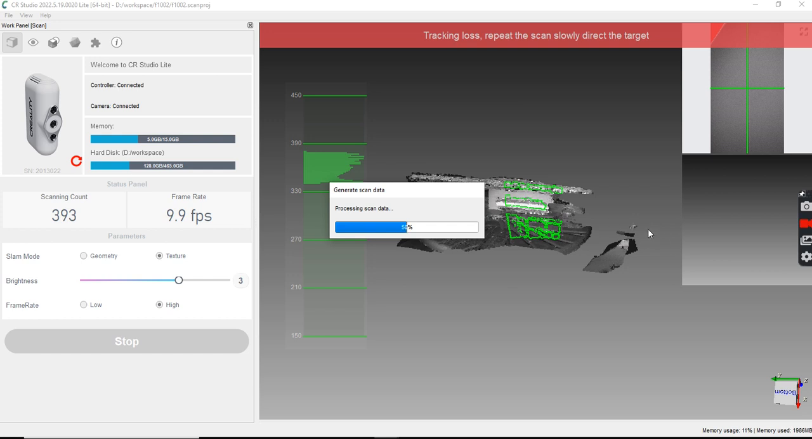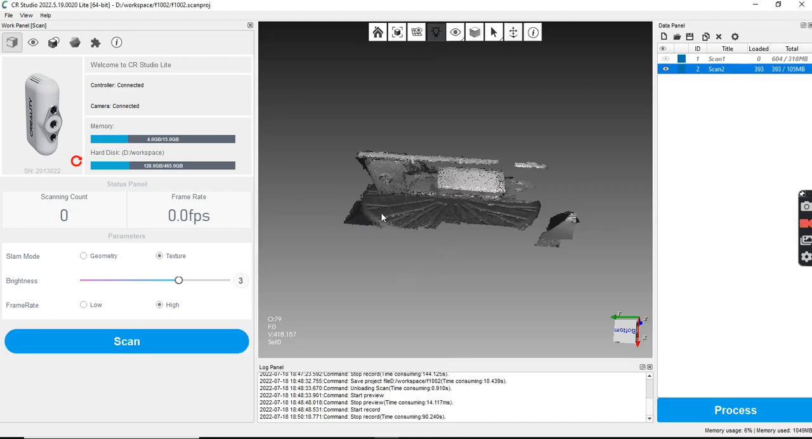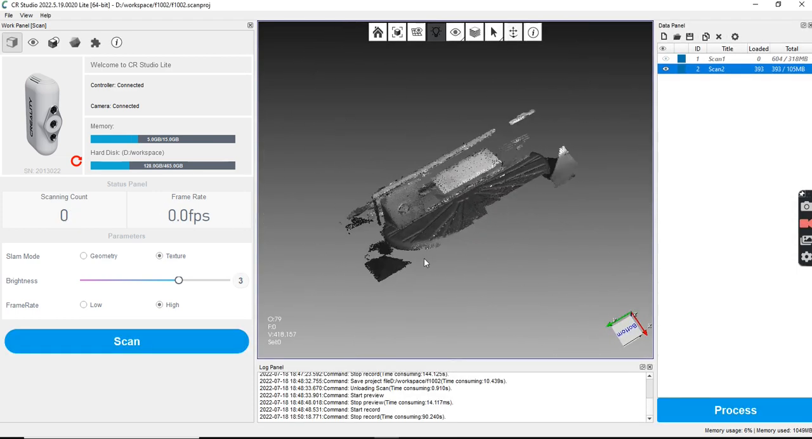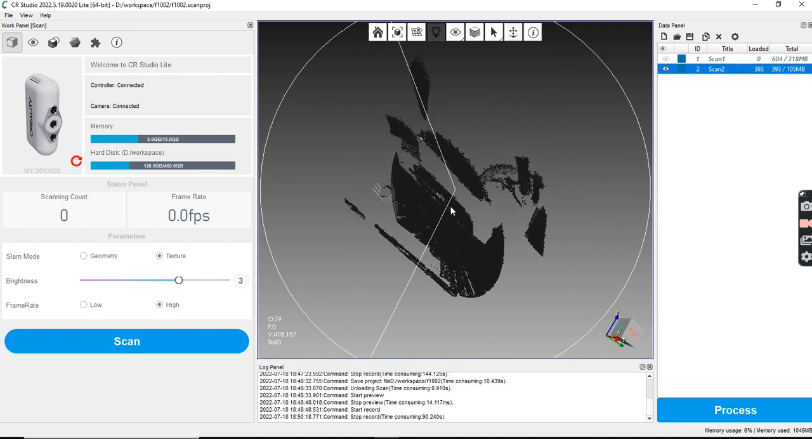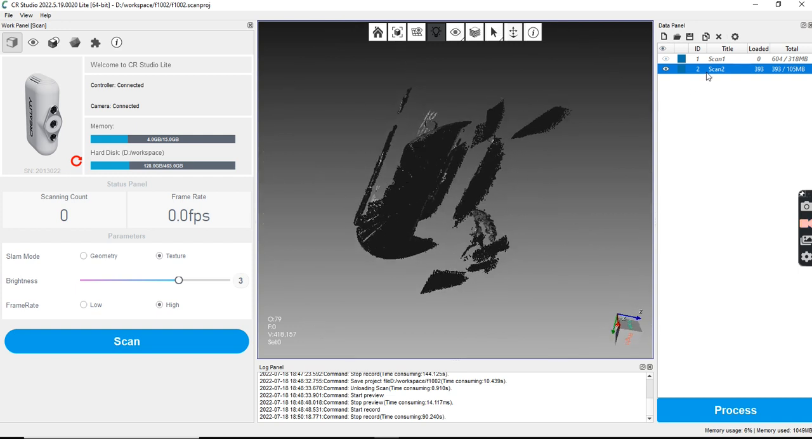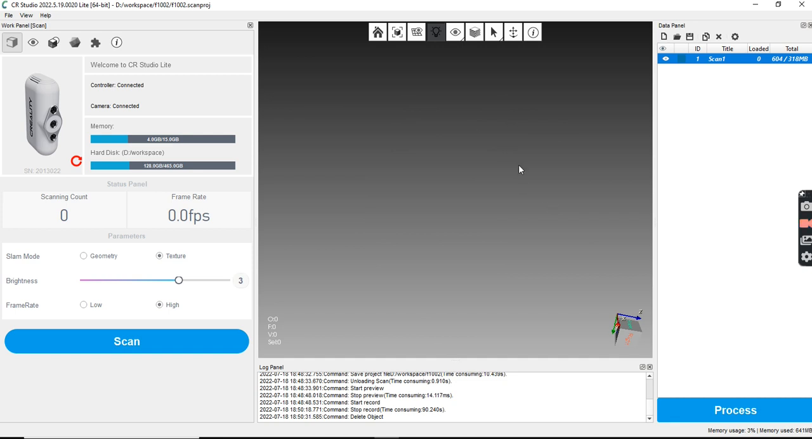So, I'm going to rescan this. As soon as this is done, that's the only problem that I have with the software: when it runs into problems, you can't just stop the scan. So let's just ignore this. Let's just delete this guy. Alright. Now I'm going to rescan this one more time. I just flipped it on its back. And let's see if we can get this to scan.